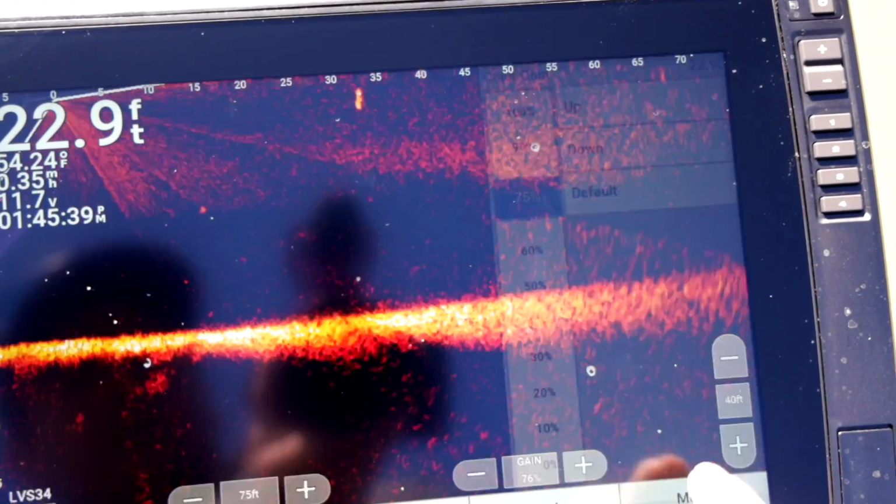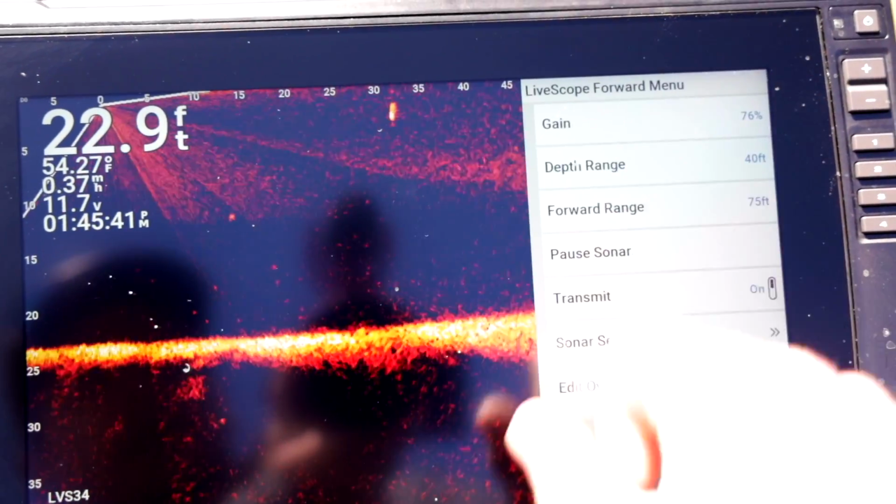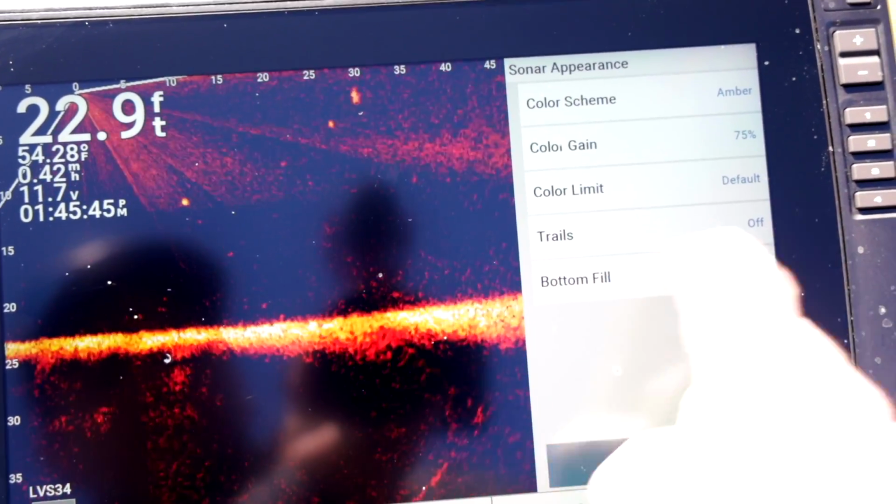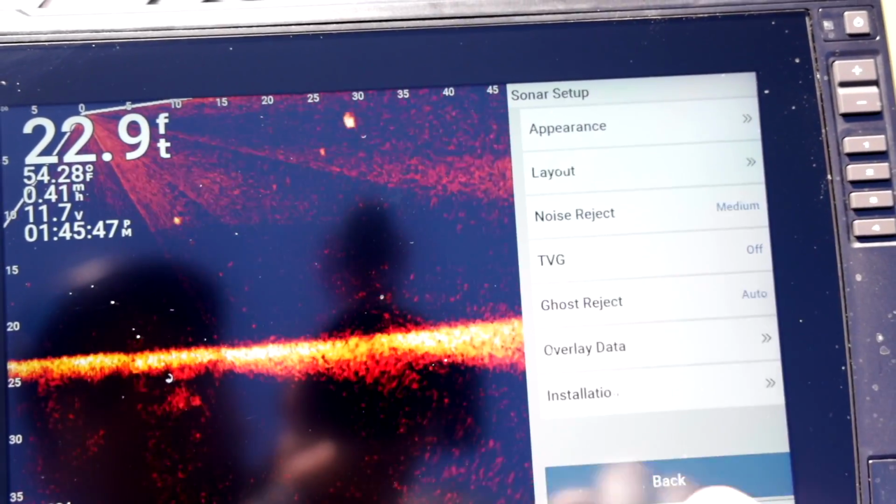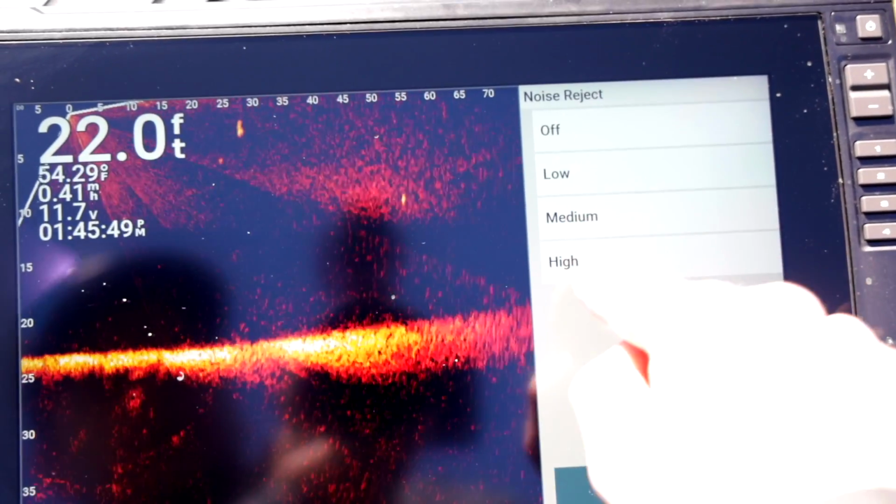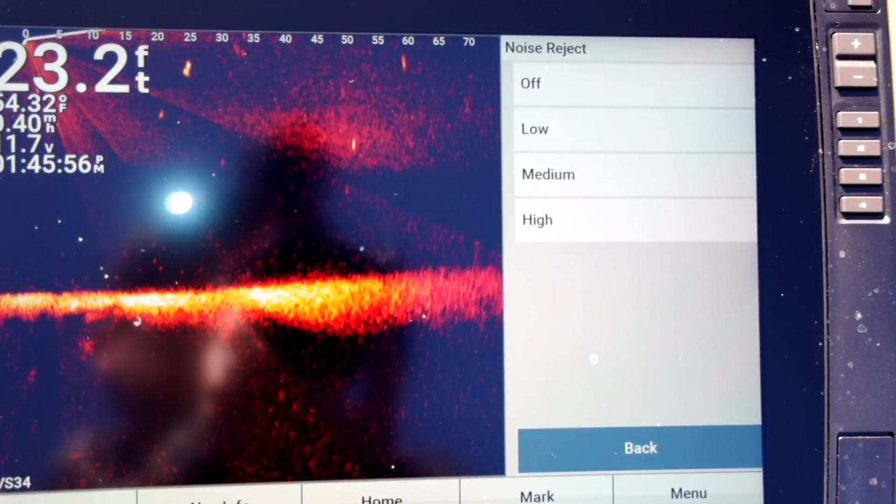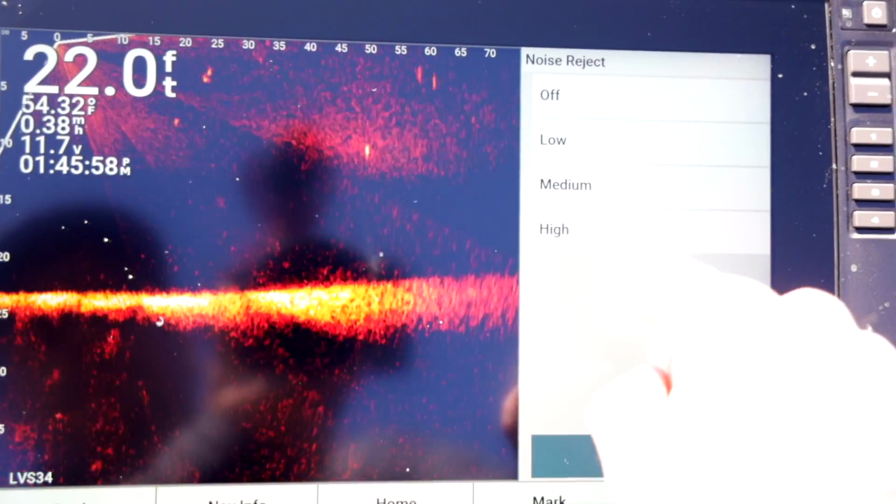We'll play around with that. And then everything else here, Trails off, Bottom Fill off, Color Limit, you leave that all the same. Noise reject, see how this is kind of fuzzy right now? We're going to hit high and it should take the majority of that away immediately.